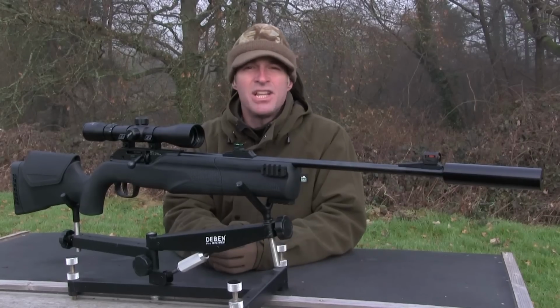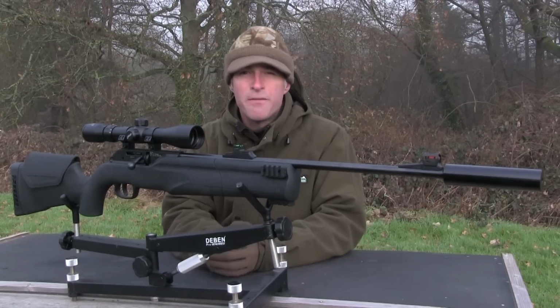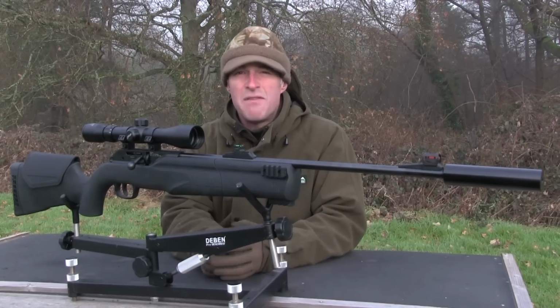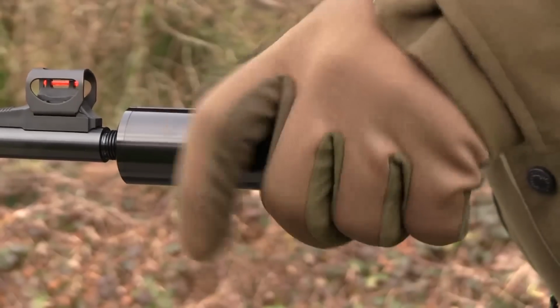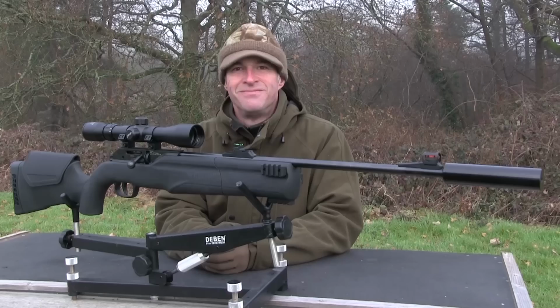Apart from enhancing the looks of the 850 M2, the silencer also does a pretty good job of keeping it quiet. Its styling matches the aesthetics of the gun very well, and it screws in to the 1/2-inch UNF threaded barrel to convert this airgun into a stealthy hunting tool.